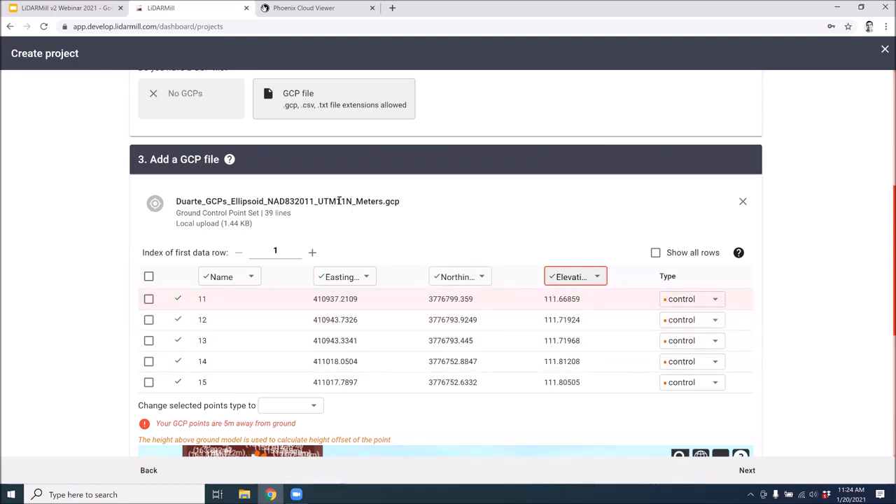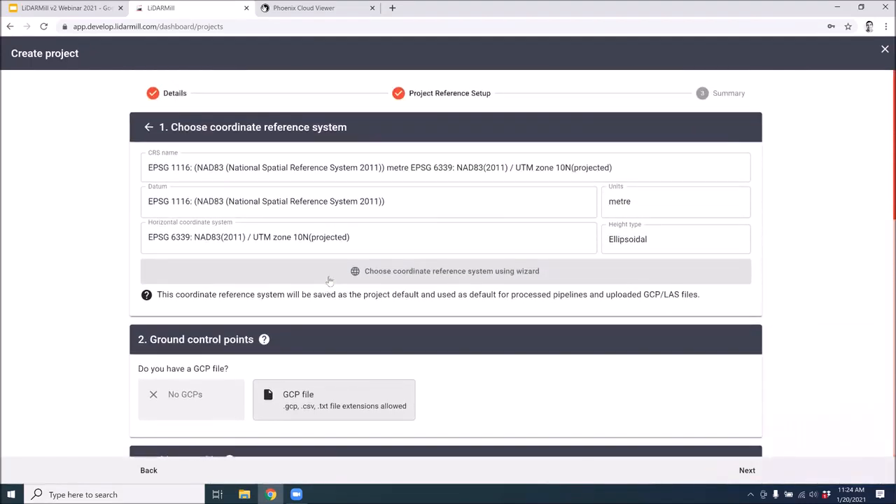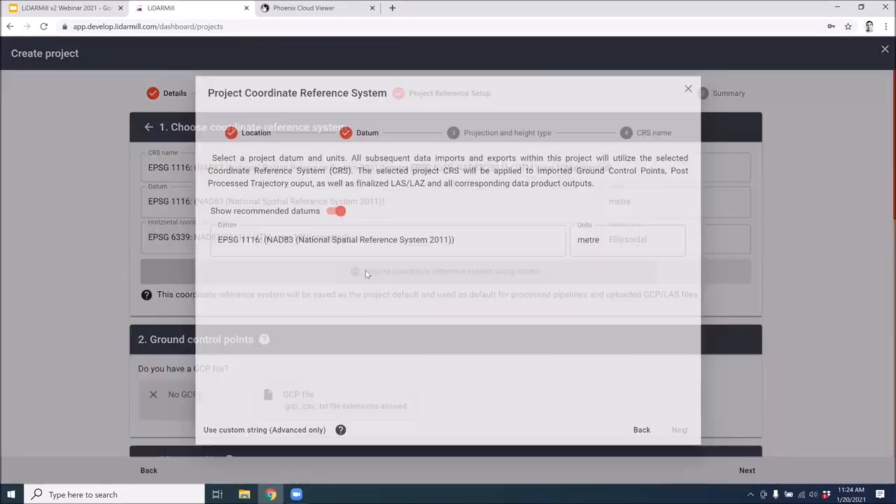And if we look at this file, we can see our UTM zone is actually 11. So we've set up this project using a coordinate reference system that doesn't match our GCPs. And that's something that we want to address right from the start. So let's jump back to the wizard.